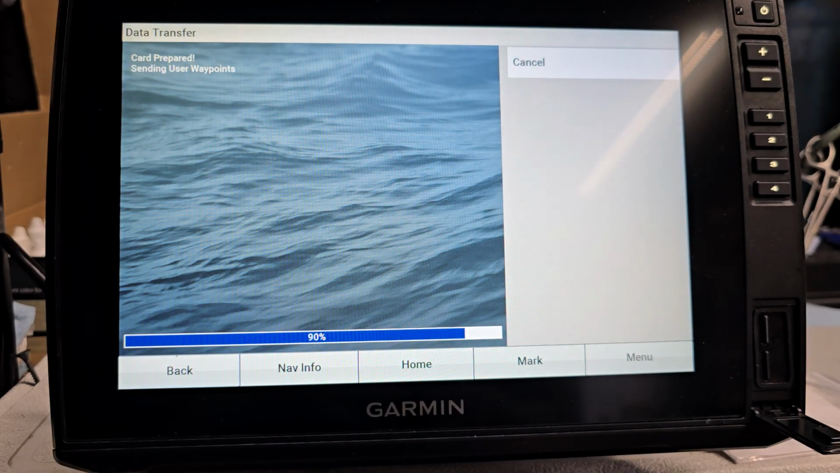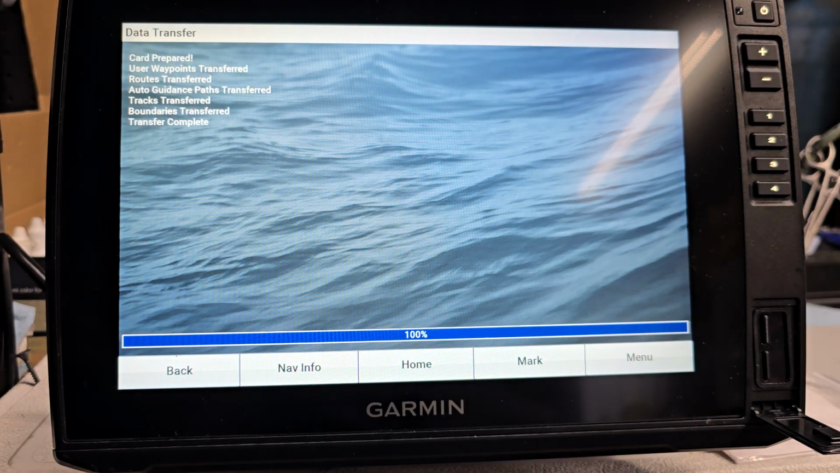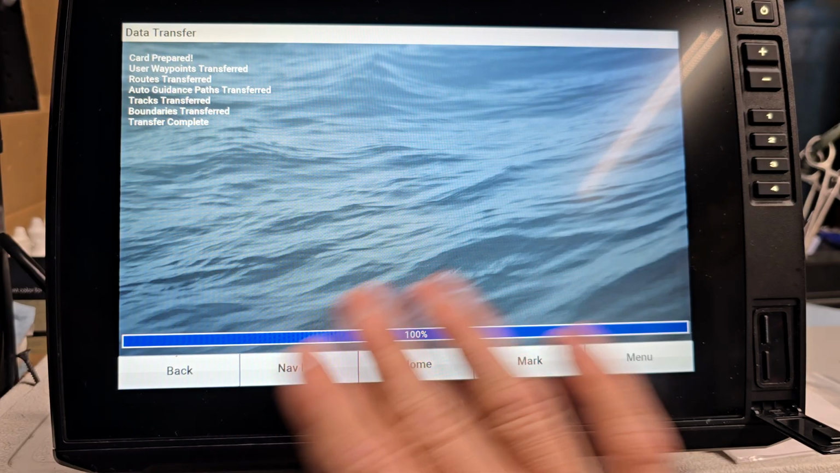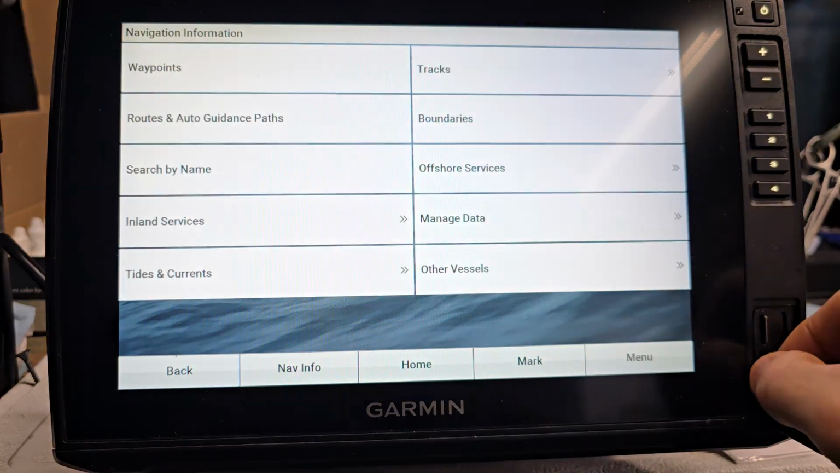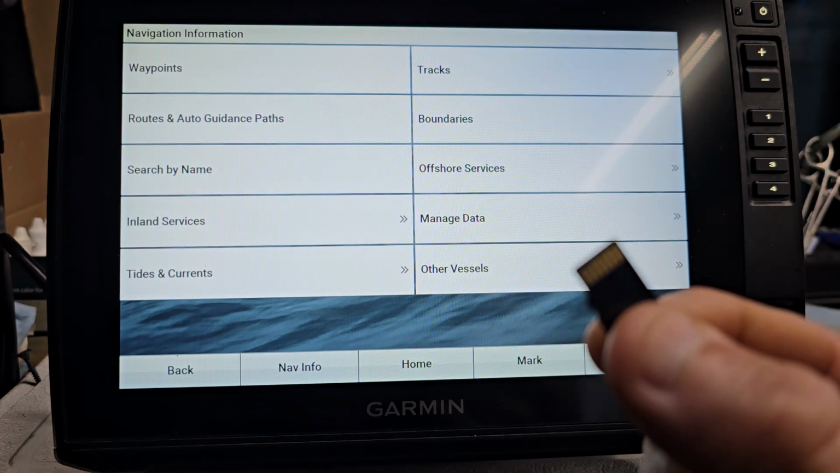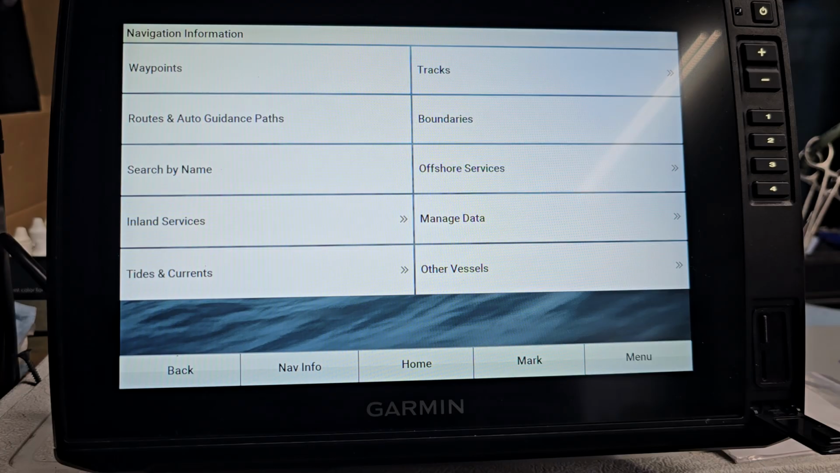Okay, so now it's prepping my card, and now it is making me an SD card with all those waypoints on it. So now it says 100% done. So now we're good. I can pop my card out. Now I know Connecticut and Massachusetts are on this card. Set that card to the side.